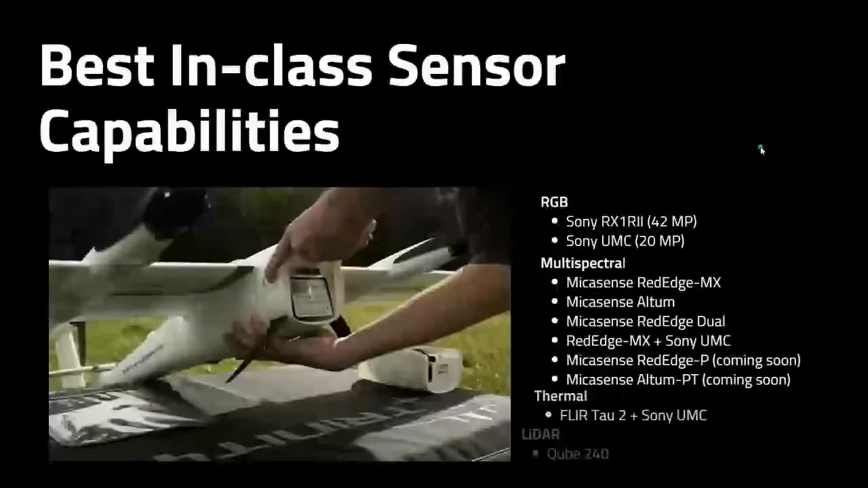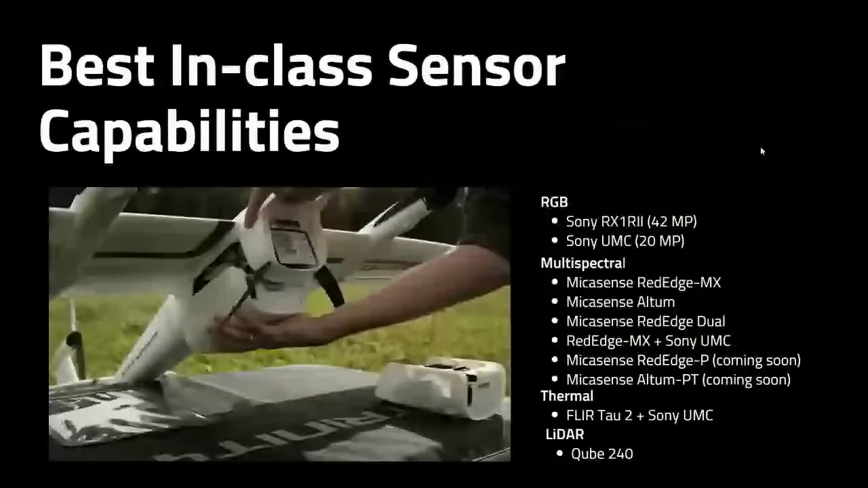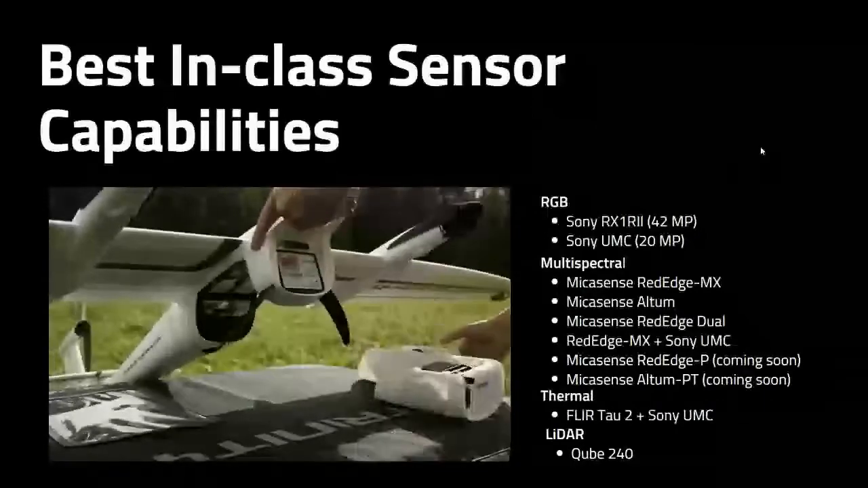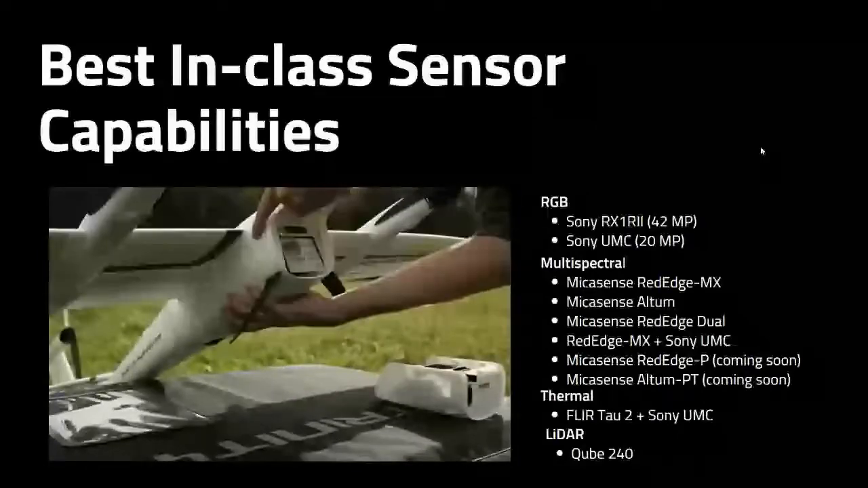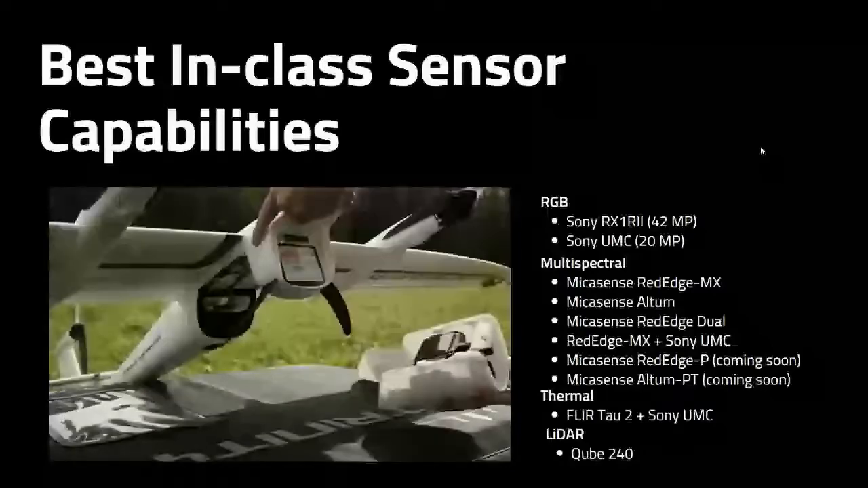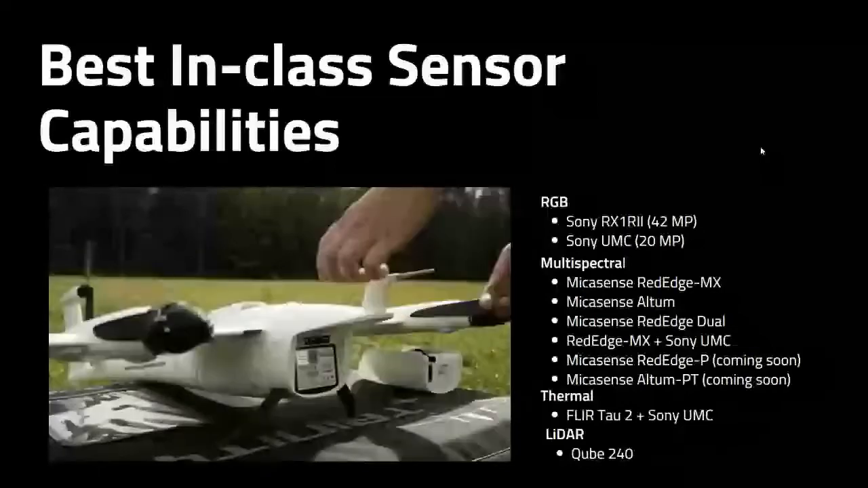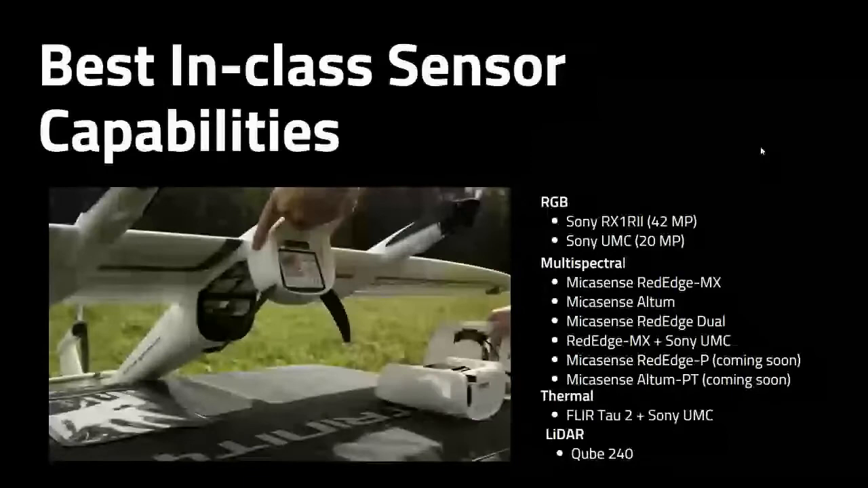So, best in class sensor capabilities. The Trinity comes loaded with the absolute most payload compatibility of any fixed wing drone on the market. In terms of RGB sensors, you can either go with the 42 megapixel RX1R2, really high resolution. At 400 feet, you get about 1.5 centimeter GSD, or you can do the 20 megapixel Sony UMC for a little bit lower GSD, larger area coverage, and lighter file sizes. Now, for multispectral data, they are integrated with the RedEdge-MX, the Altum, the RedEdge Dual, and they also have a dual payload with the MX and Sony UMC, so you get high-resolution RGB and multispectral.